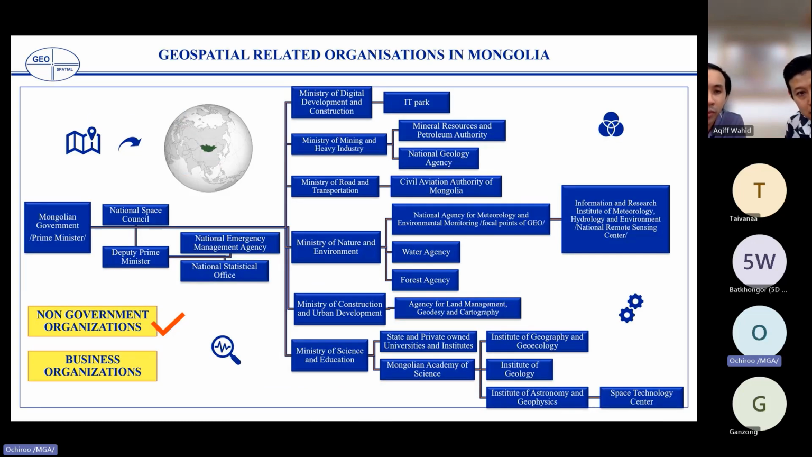This slide shows how the Mongolian Geospatial Association works with the government, academia, and private companies.